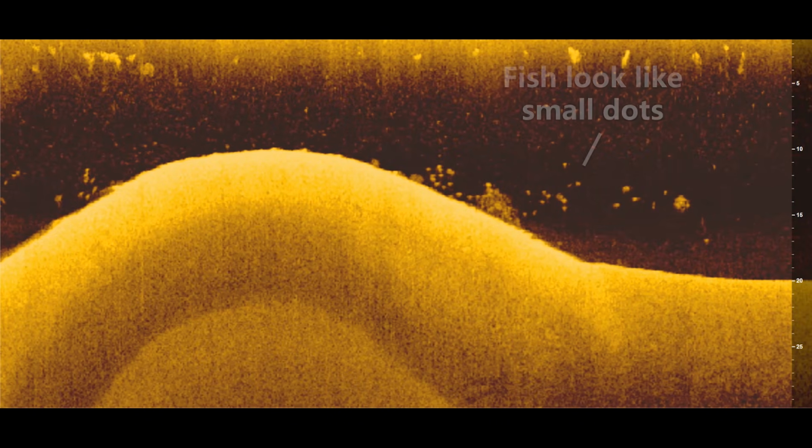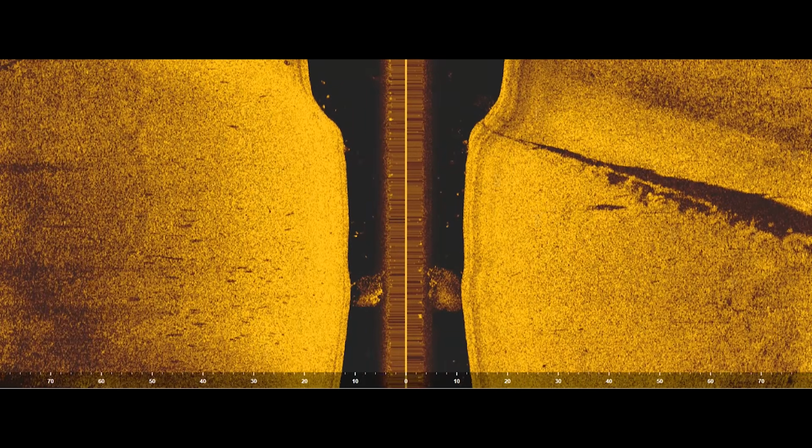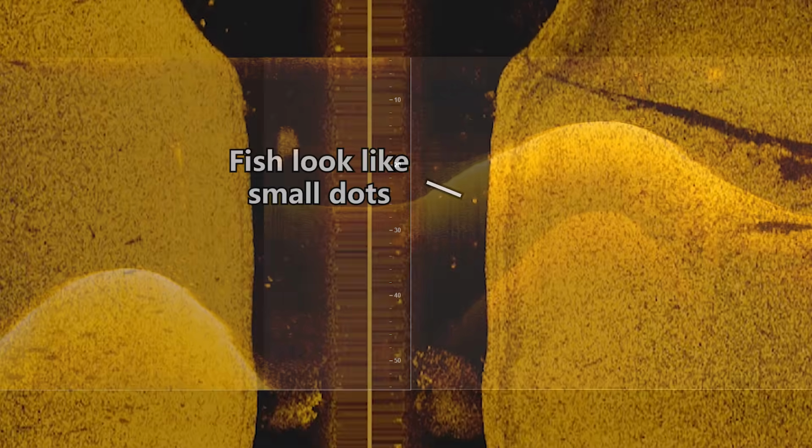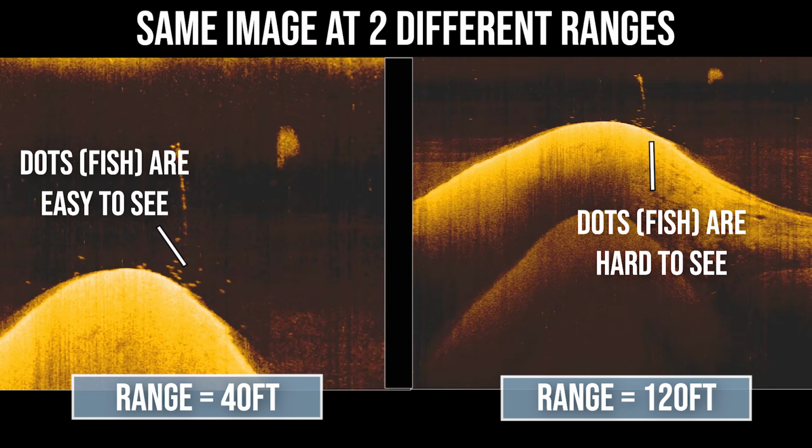So when your boat is moving 2 miles an hour or more, fish are going to look like small dots on the down imaging and the side imaging. And the size of these dots is going to vary by the species of fish, also by the settings on your graph, whether you're messing with your sensitivity, the contrast, as well as the range, as far as like if you set your range to 30 feet, 60 feet, 80 feet. Those will all affect the size of the dots. And so a lot of times it's kind of hard to set rules as to which species of fish you're looking at based on the size of the dot.